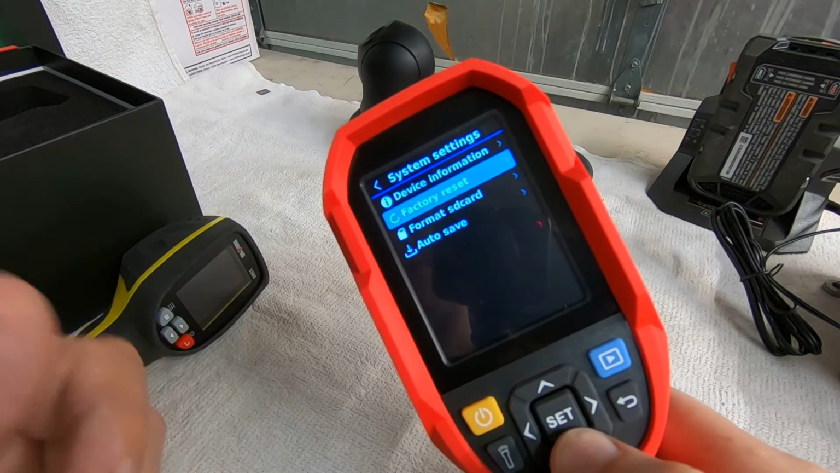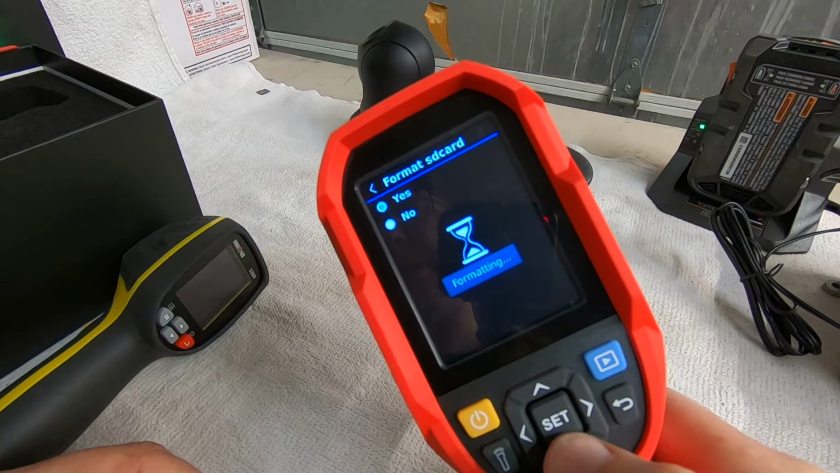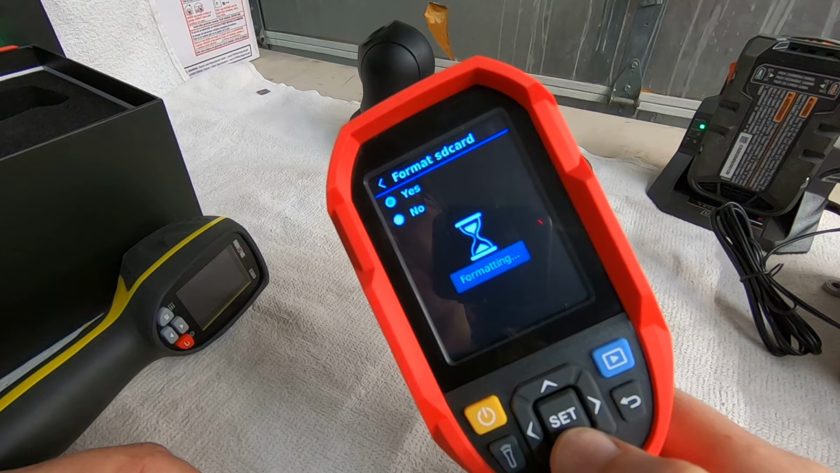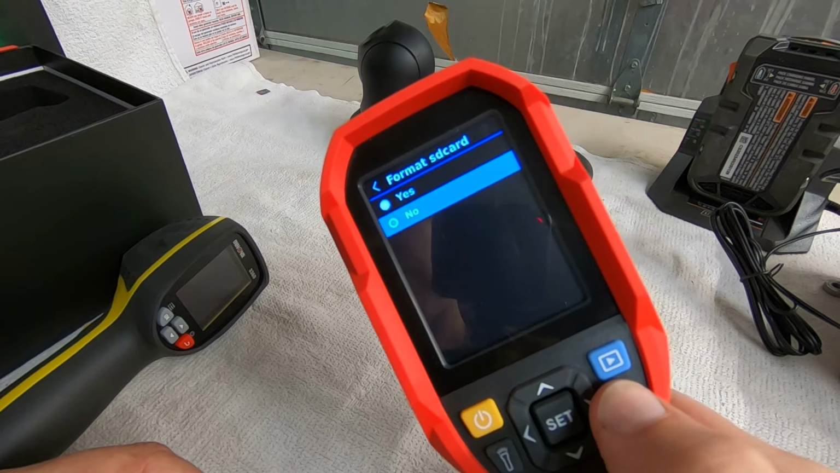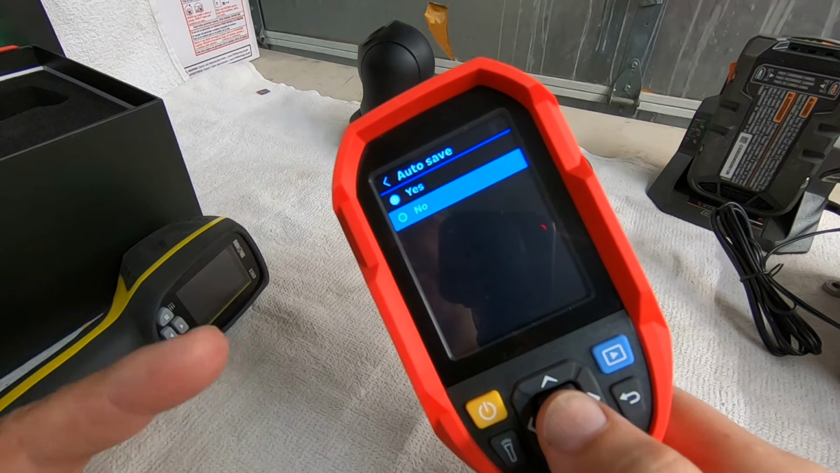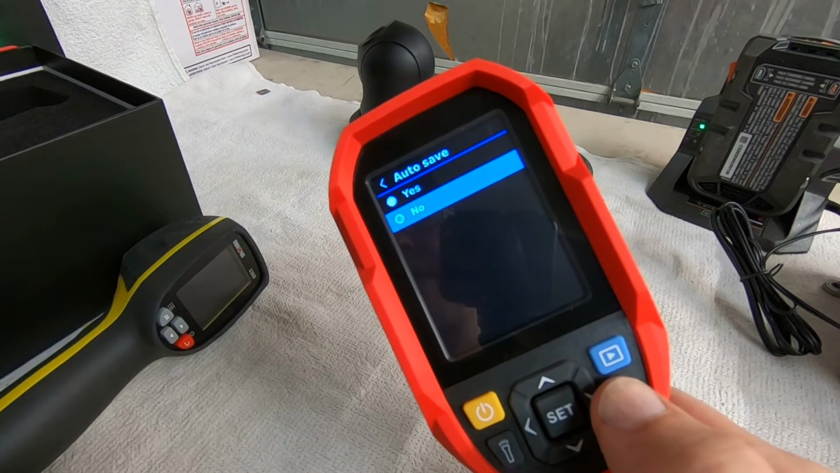Of course, you can do a factory reset. We're going to go ahead and format the card just to make sure that it is able to read it okay, since I just put it in. Okay. It's got autosave, yes and no. I'm not sure exactly. Again, that's where the manual would come in.